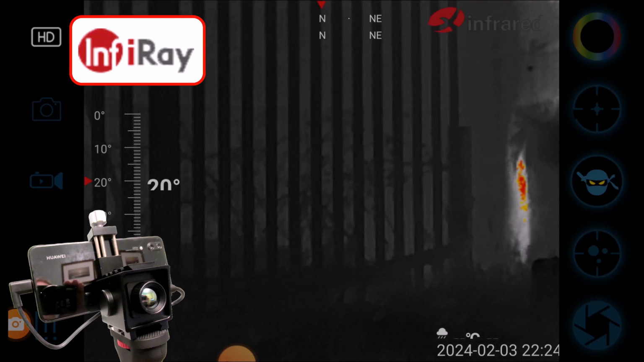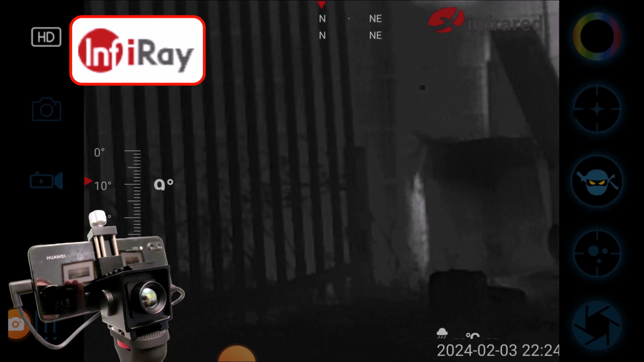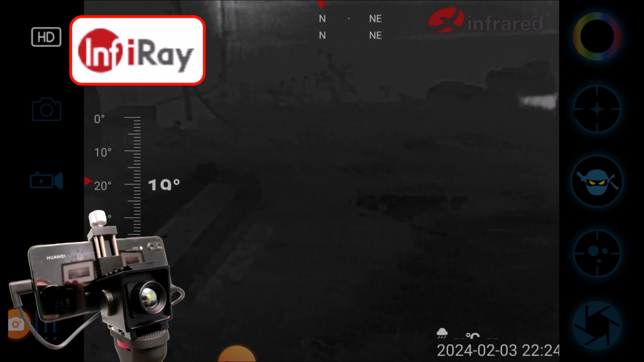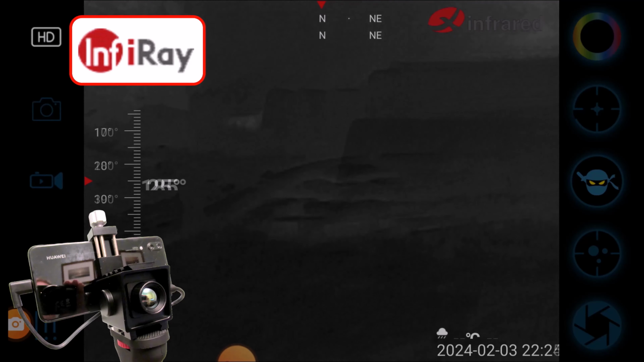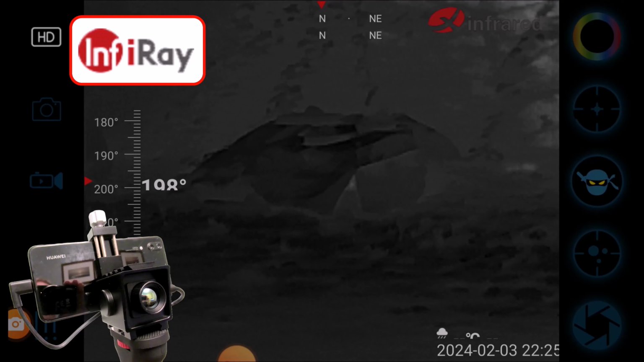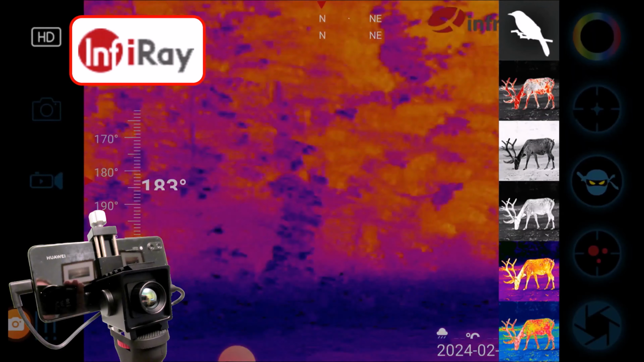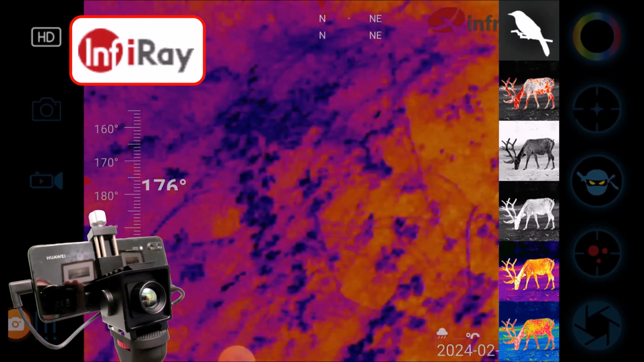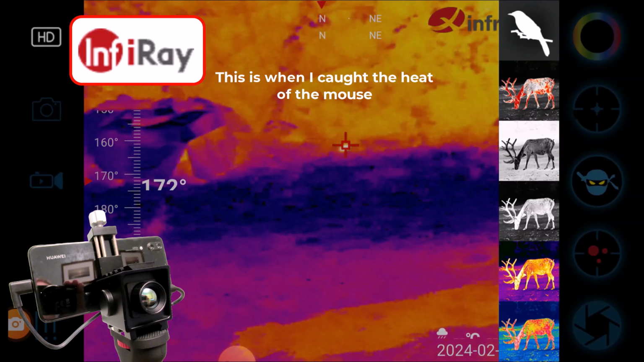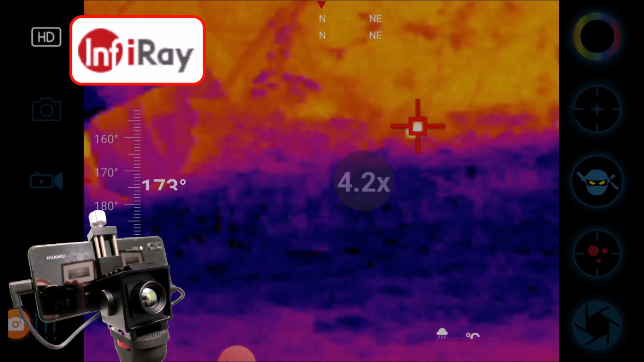It's got about 6 colour palettes. Where it's picked up the heat there, I think there's an electric cable, so that's keeping it warm. But they do pick up on everything. Quite a nice piece of kit actually. And eventually I saw the mouse on the thermal camera and got the rifle out.